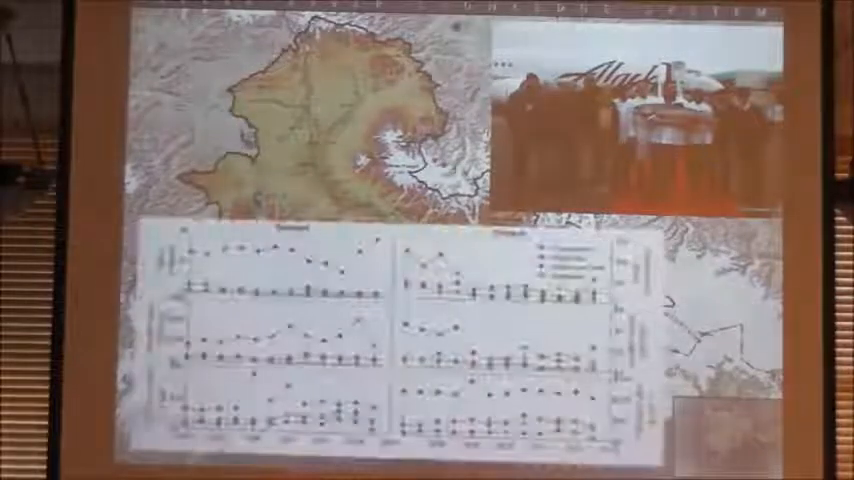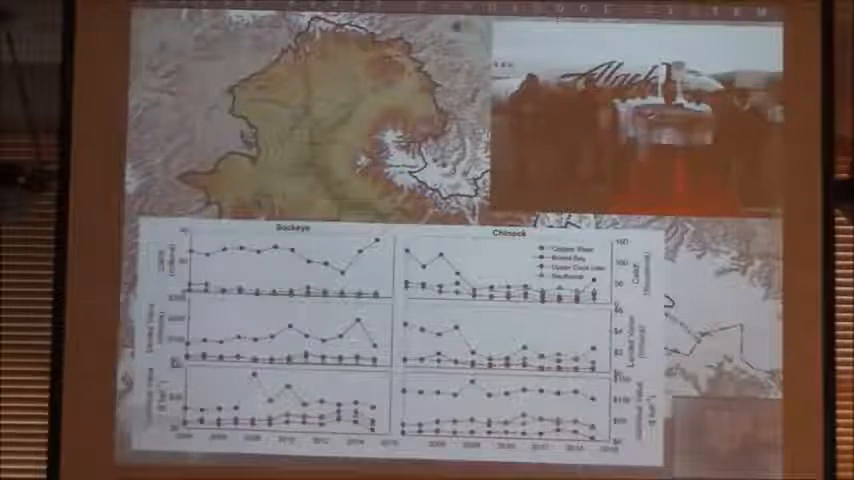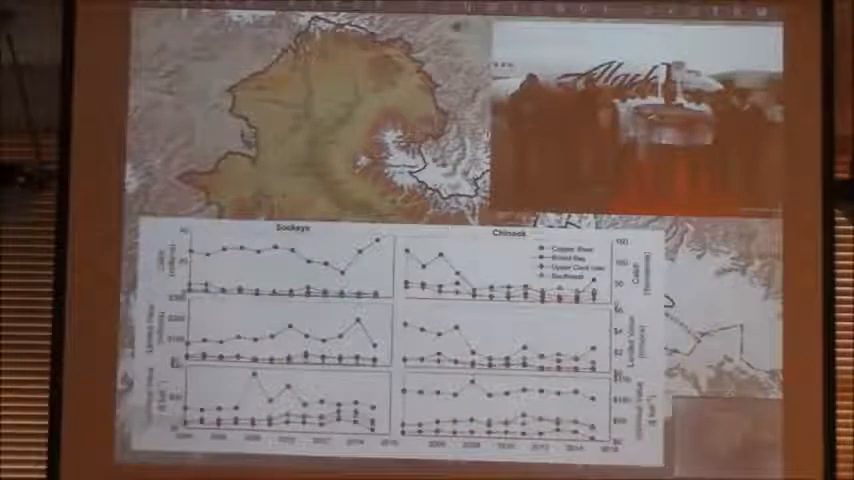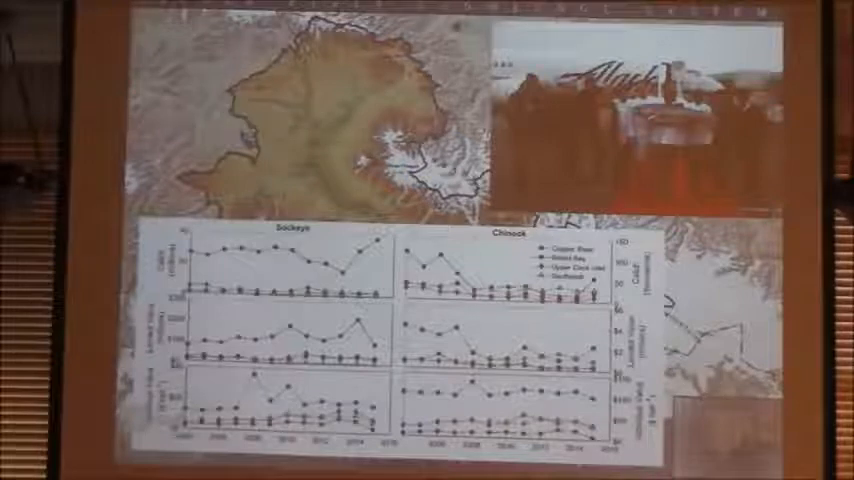And just to highlight that, this is sockeye on the left, Chinook on the right. And I just totaled up for the last 10 years or so the total catch, the landed value, and the value per fish. The Copper River is, in the closest I could get to copper color, Bristol Bay is in red, Upper Cook Inlet's in blue, and Southeast is in green.